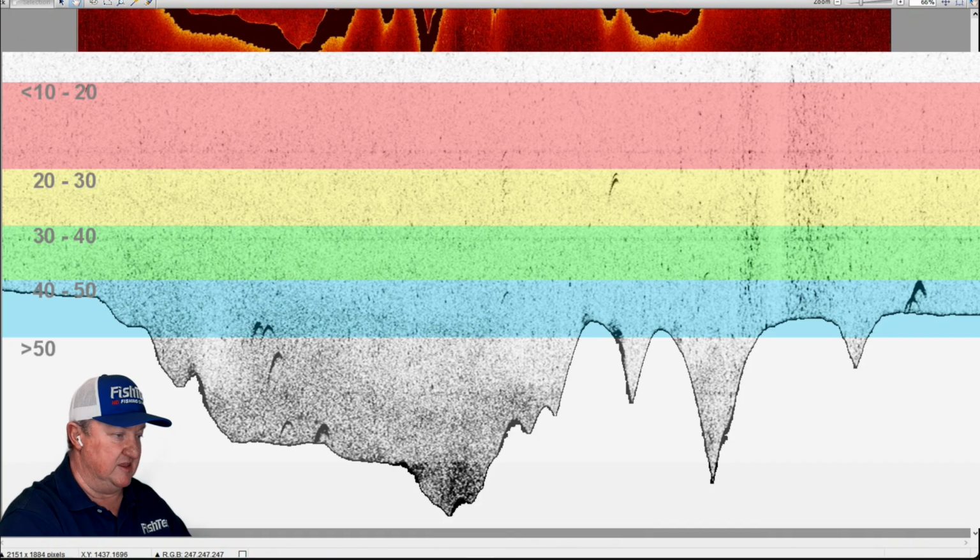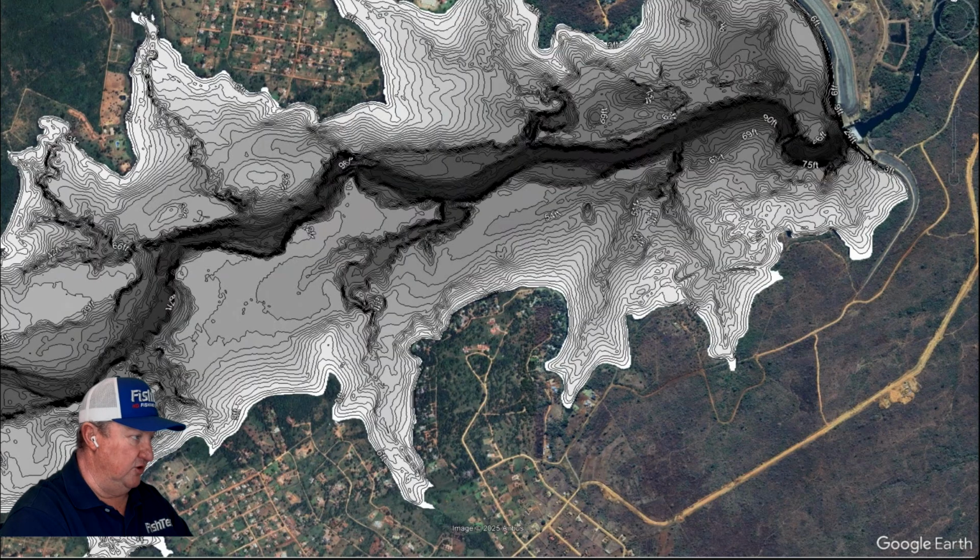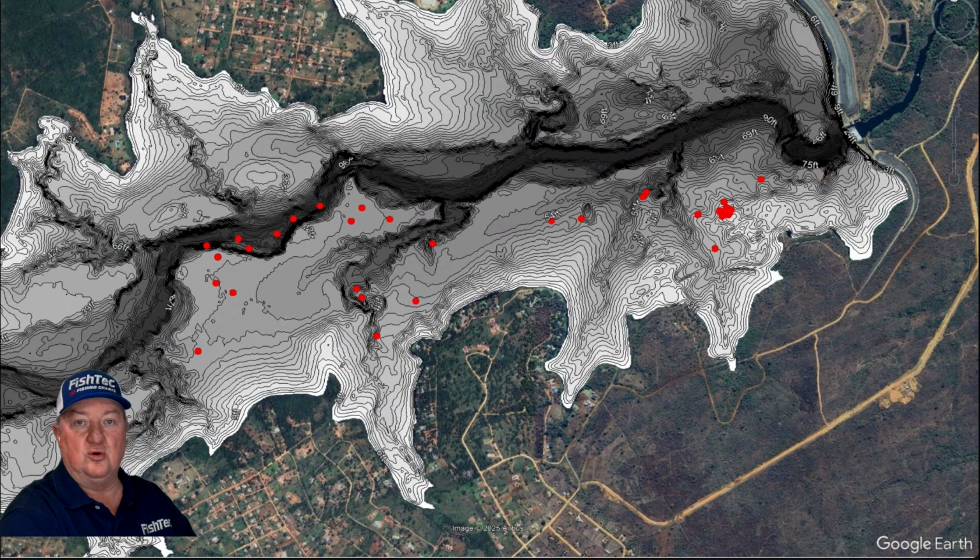Okay, so how does that match up to our chart that I've created? First, we're going to start off with that, your sub 10 foot to 20 foot. I'll blink them on and off. Interesting.